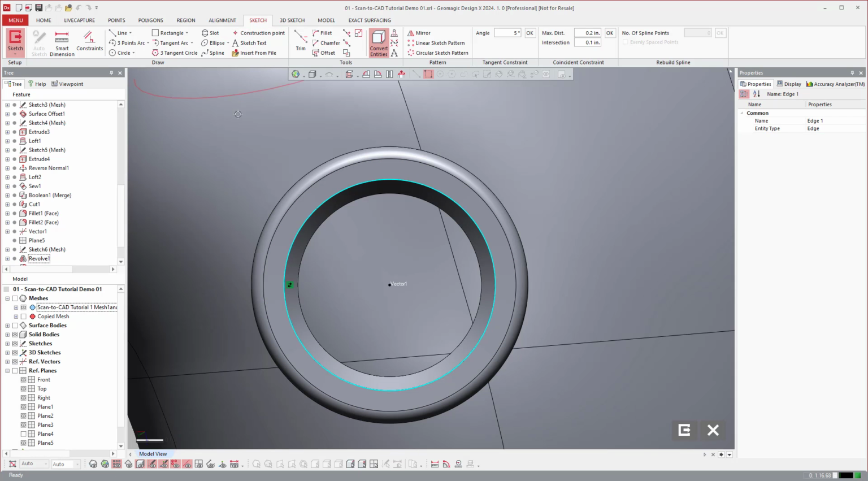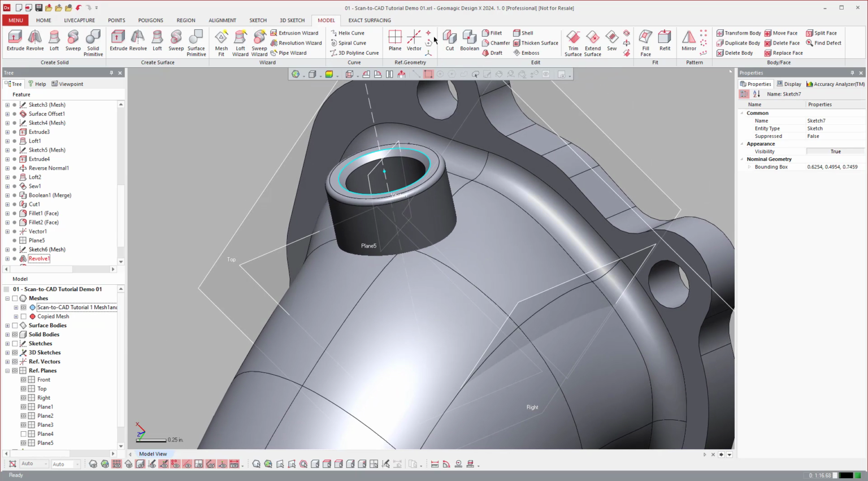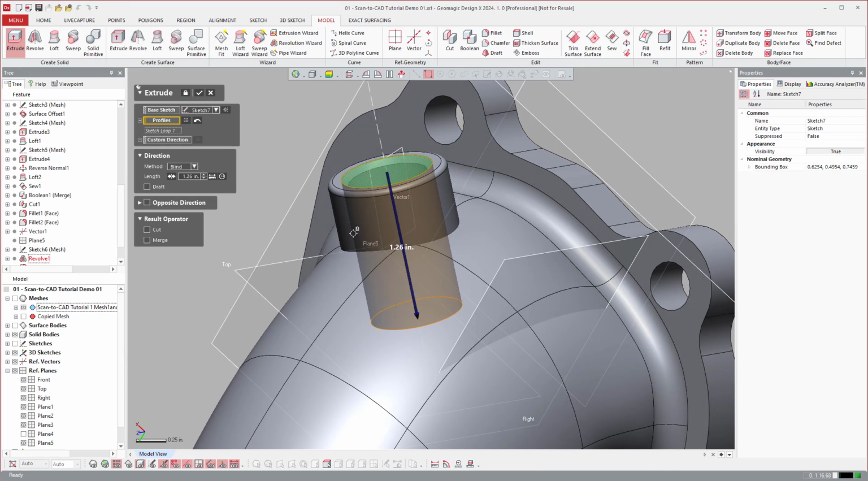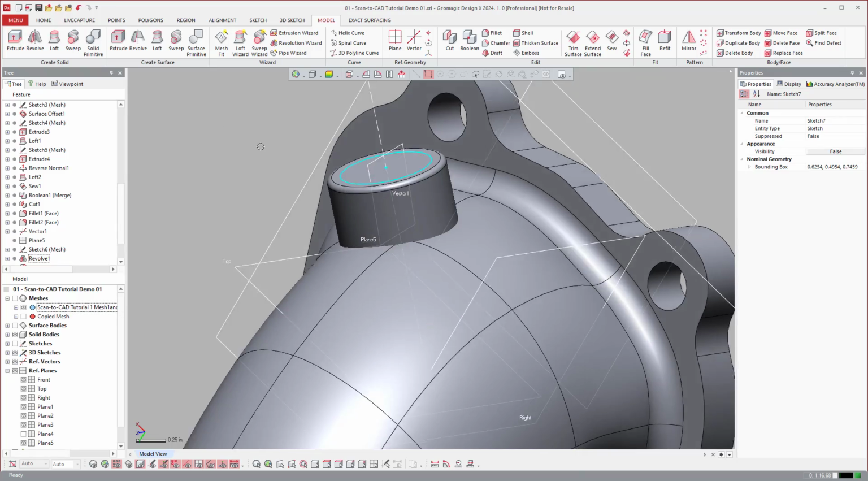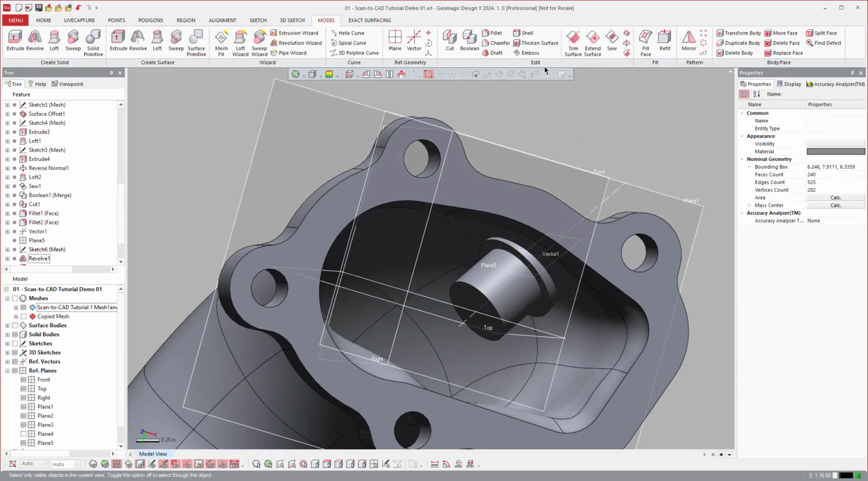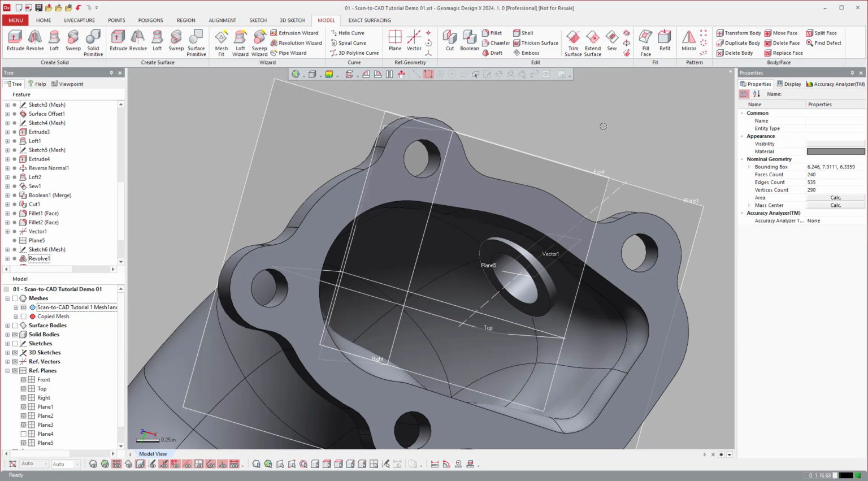Convert entities. Boom, done. Get out of that. Extrude down. And I'm just going to do extrude keep and then say, with that extrusion, Boolean, cut this guy from that. So we cut our hole.